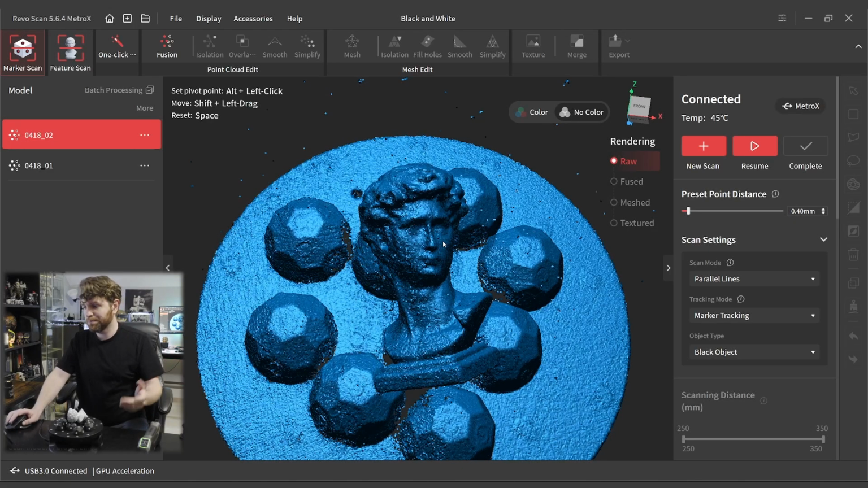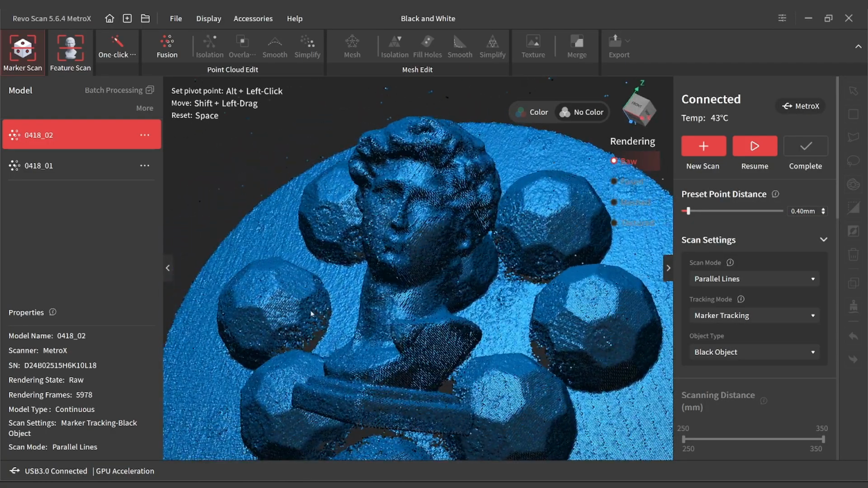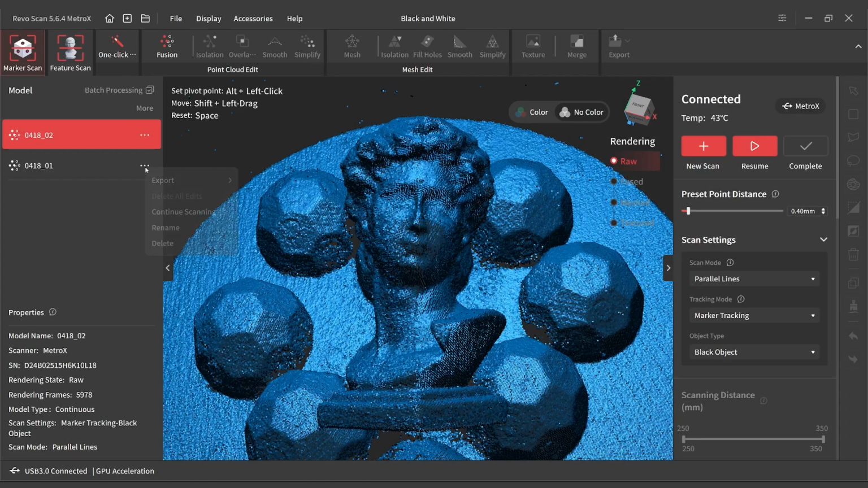All right, let's post-process this. All right, that came out pretty rough. Let's give each one of these a name. David the Light. David the Dark.